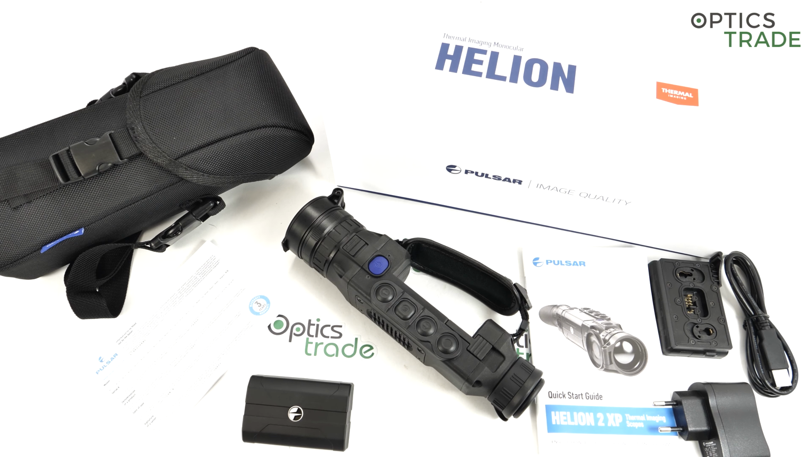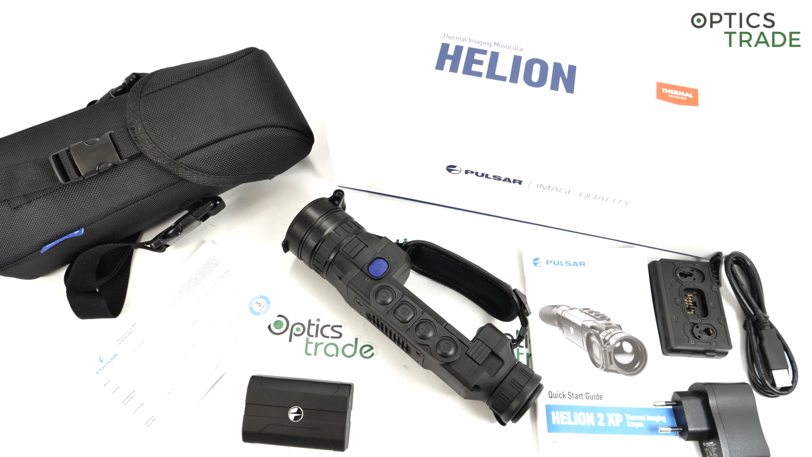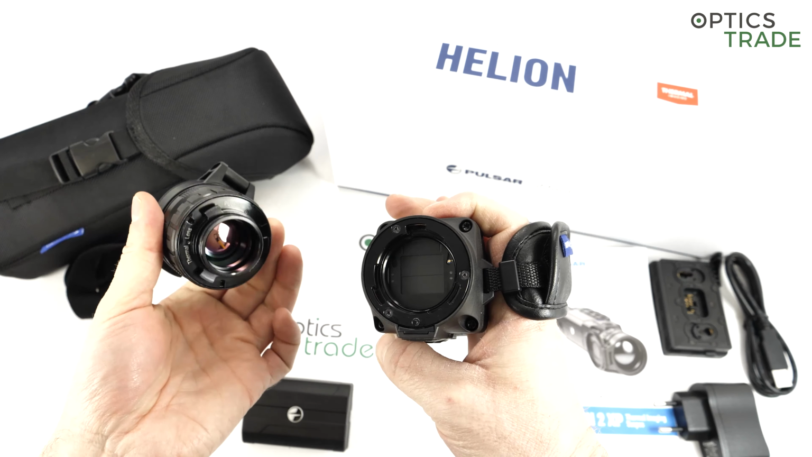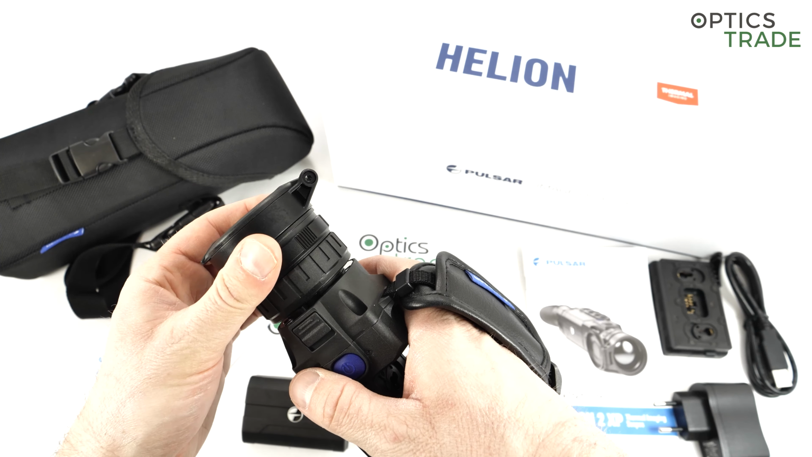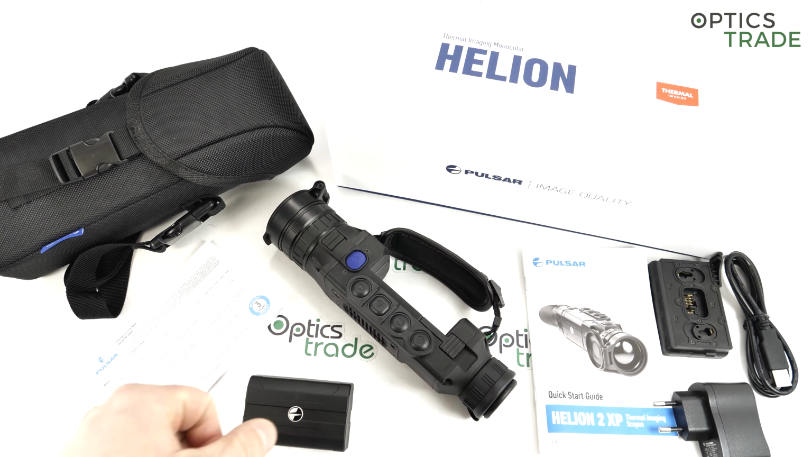So the sensor, now we come to, I would say, the juicy part, the main new thing of the new Helion 2. The sensor is still 640 by 480, so the XP sensor. The devices with a smaller sensor have an XQ denominator, and all the XP devices also have the possibility that you're able to remove the lens and exchange the lens for a different one. This is something the XQ devices are not able to do. So you're able to buy separately a 38mm lens or a 28mm lens. With both of those lenses, you're getting a wider field of view if needed.